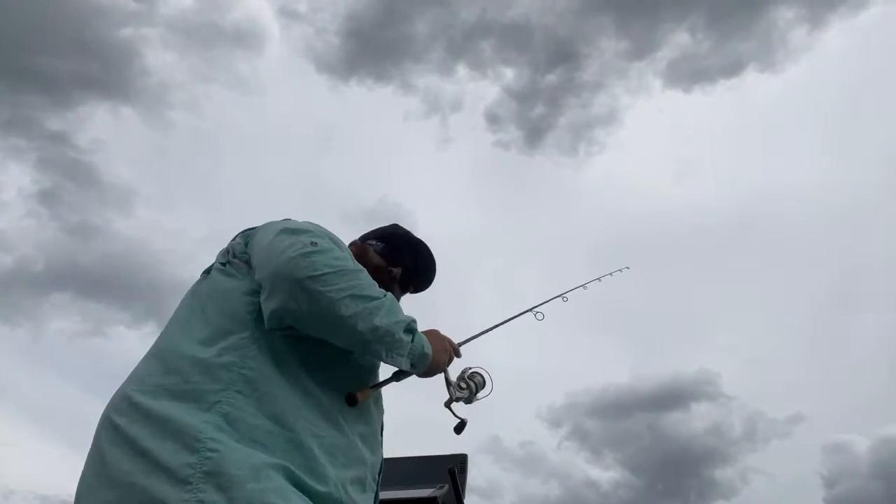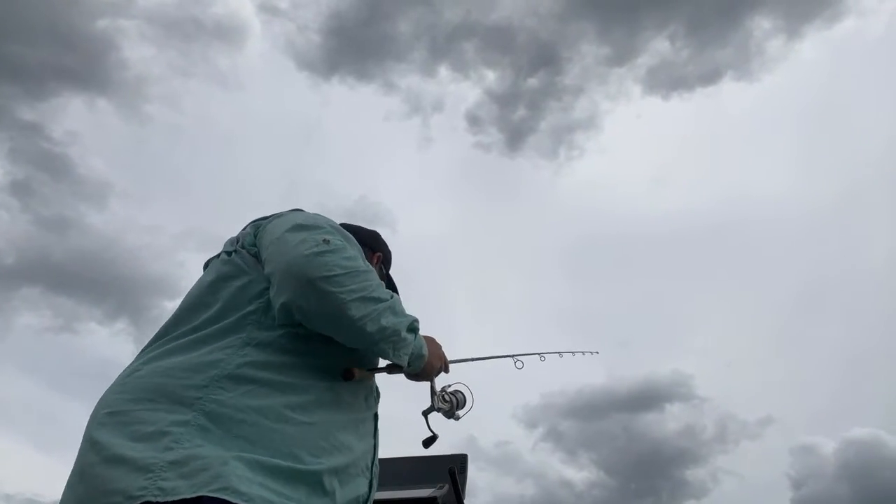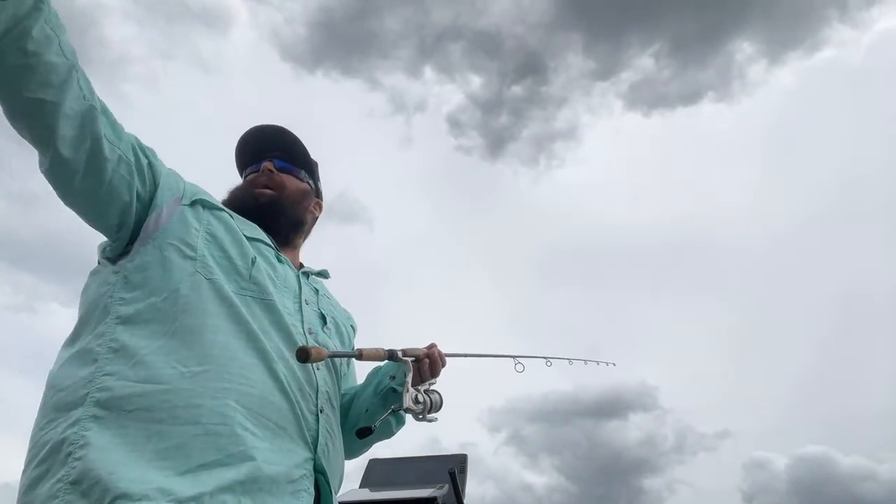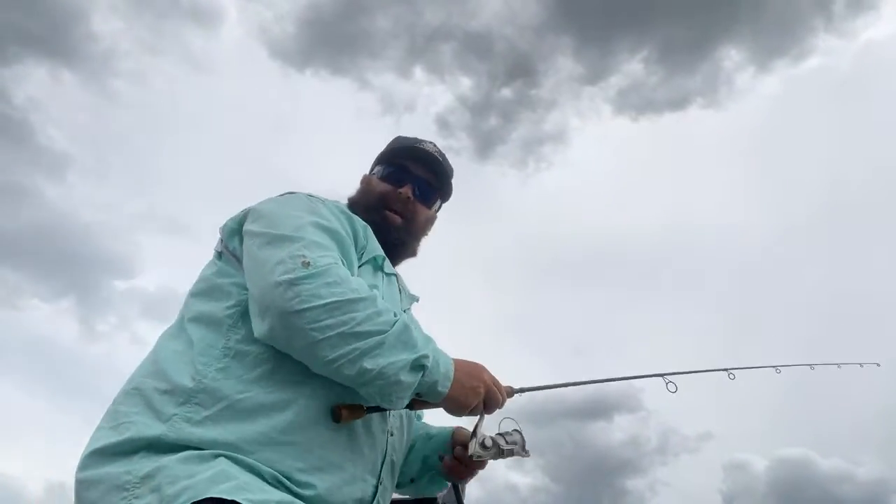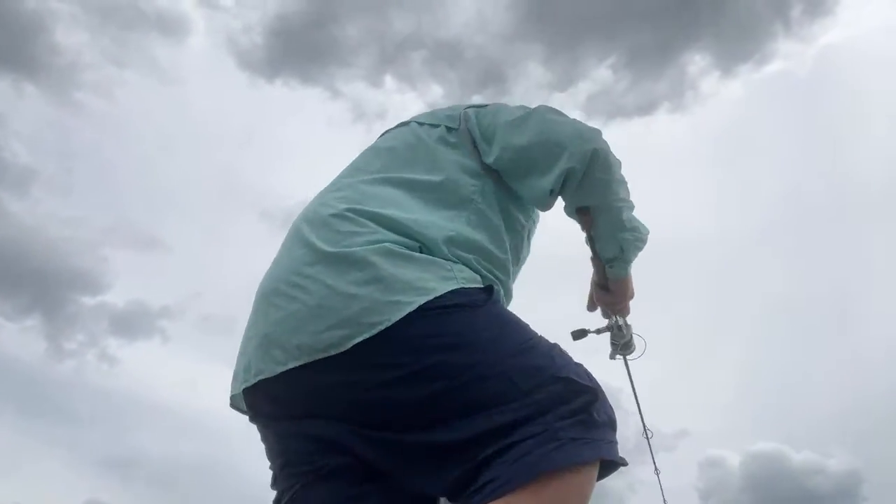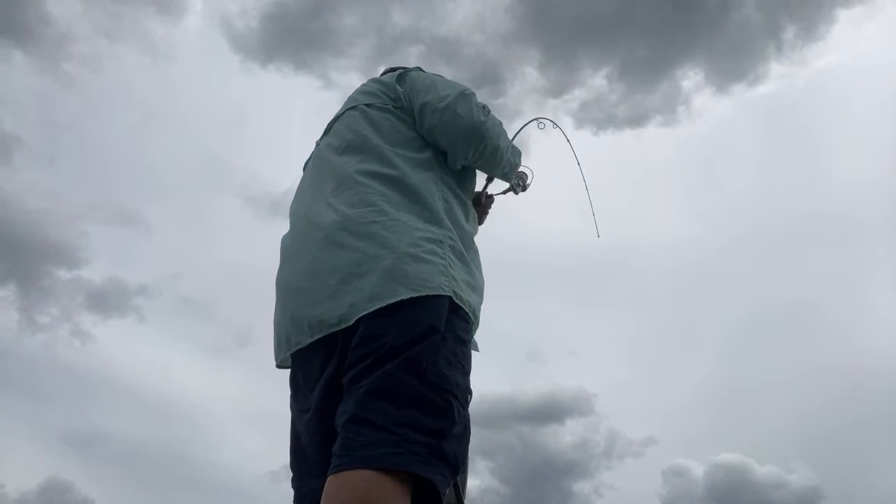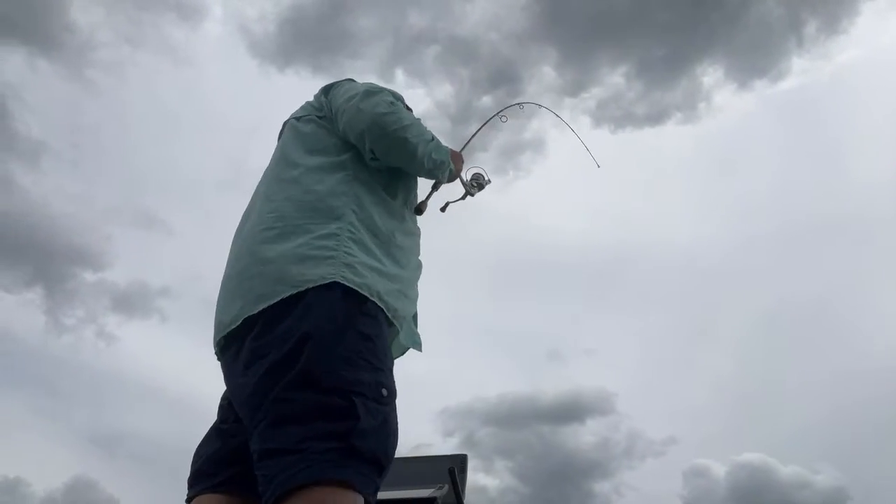So look for your first drop off. You know, we're in like 12 to 16 foot of water. It's all shallow sandy bay with moving water and a stream behind us. And a lot of times they will run right up the stream to feed. There's a bite. That took way too long.